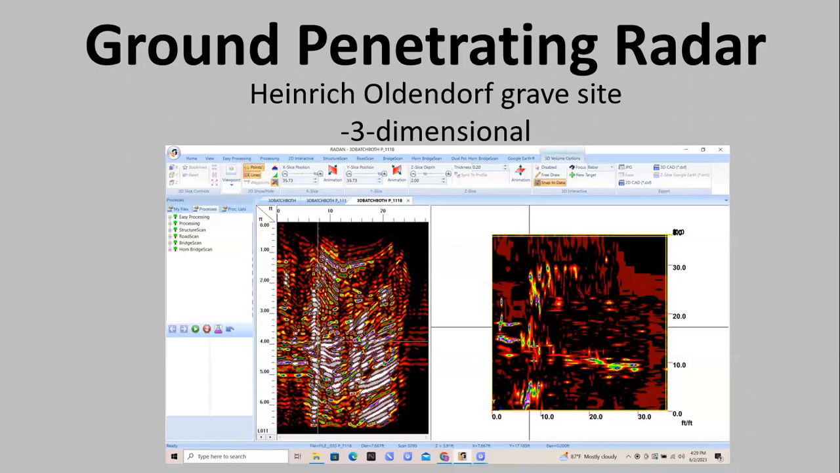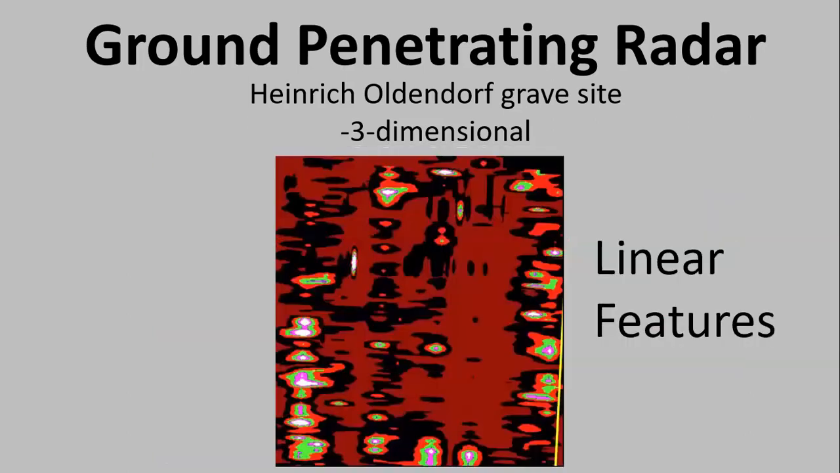You can change the color palettes, but with these dark greens, light greens, and blues, can you see some linear features on the right side, like some lines? That's what you're looking for.